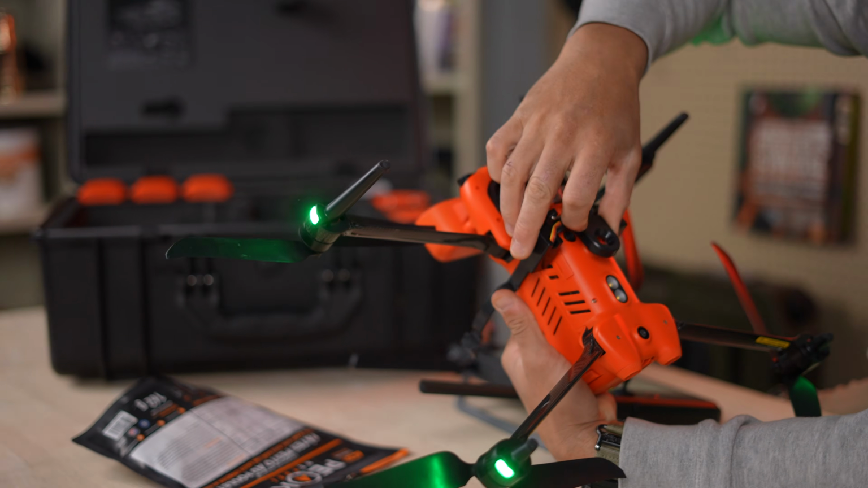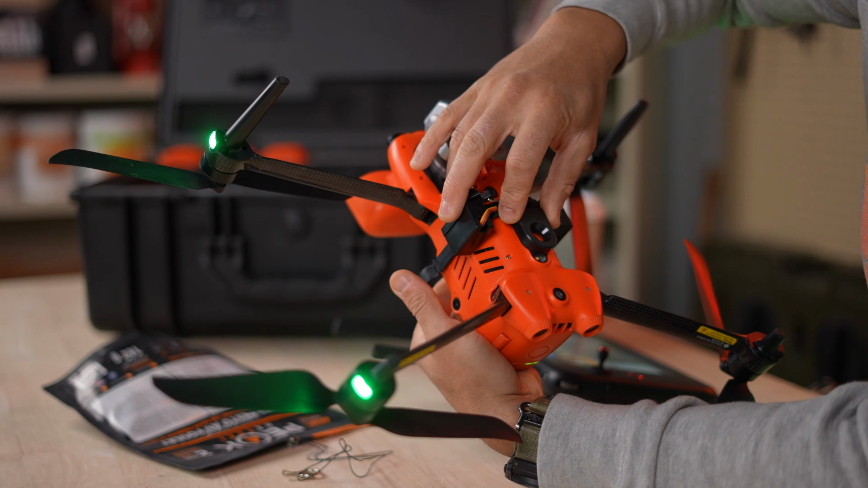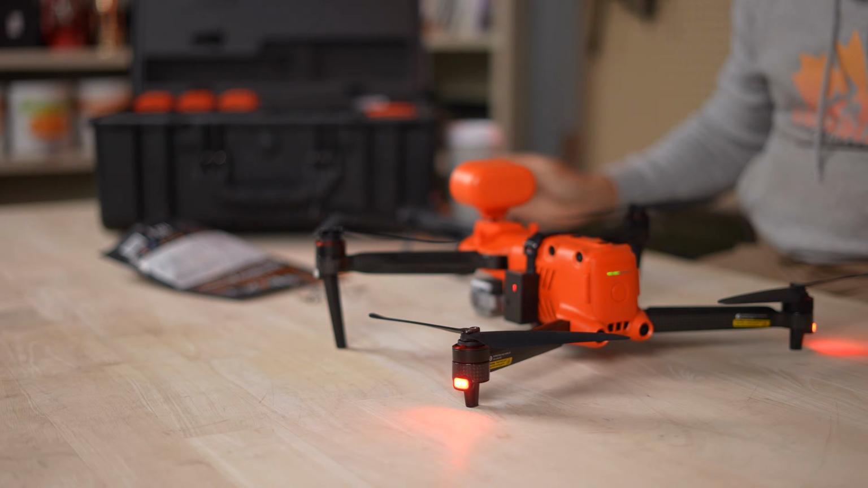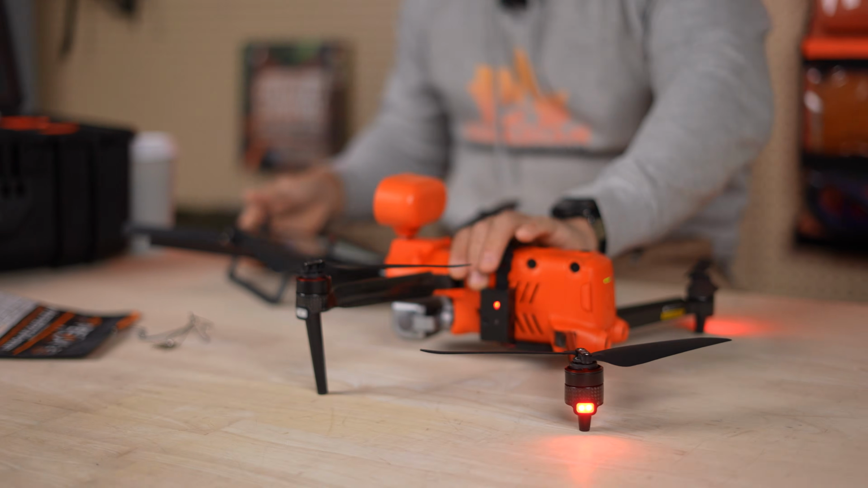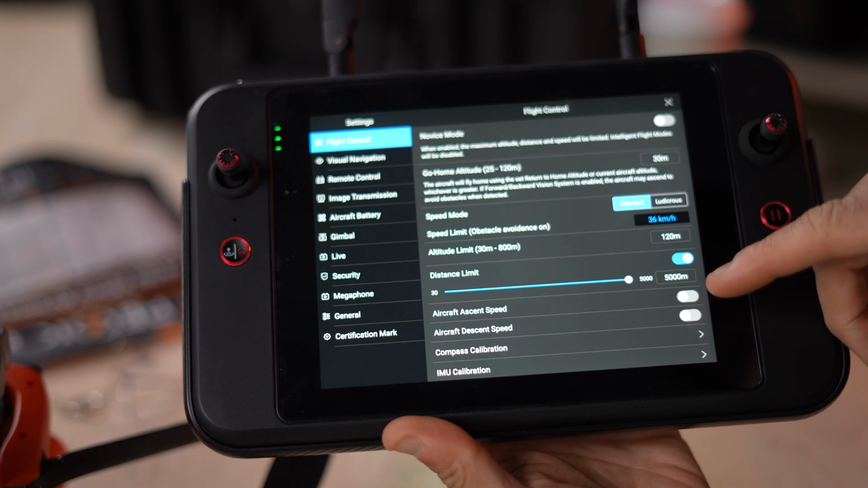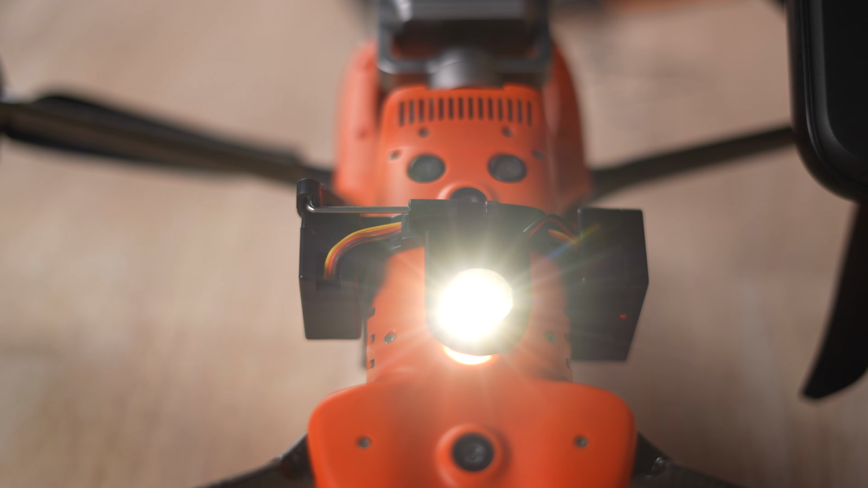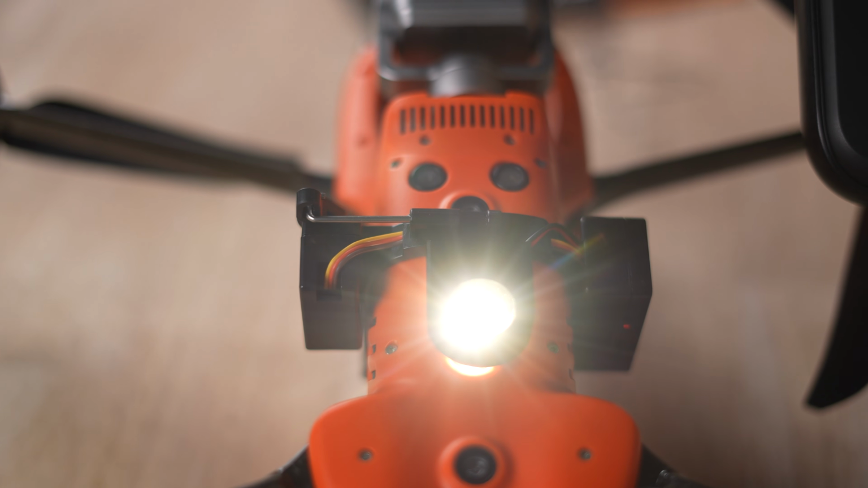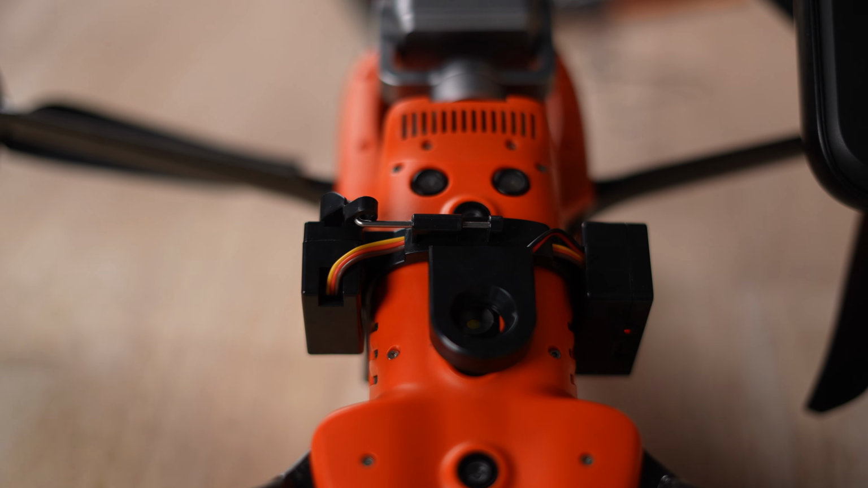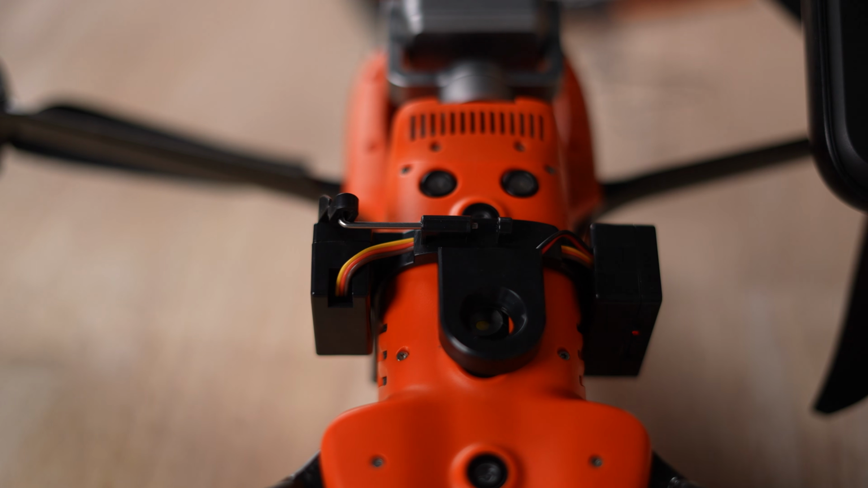If you're looking at it on the bottom, it's going to look like this. So now I'll show you exactly what's going to happen. We're going to put the auxiliary light on. See how it opened there? On, off. On, open, close.